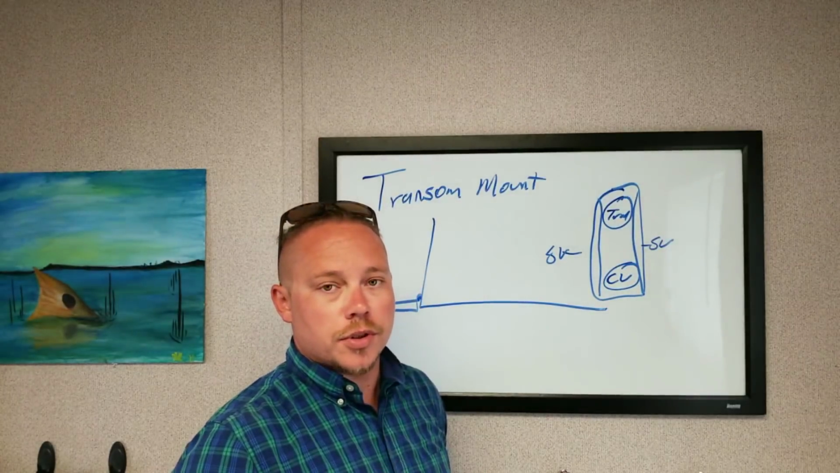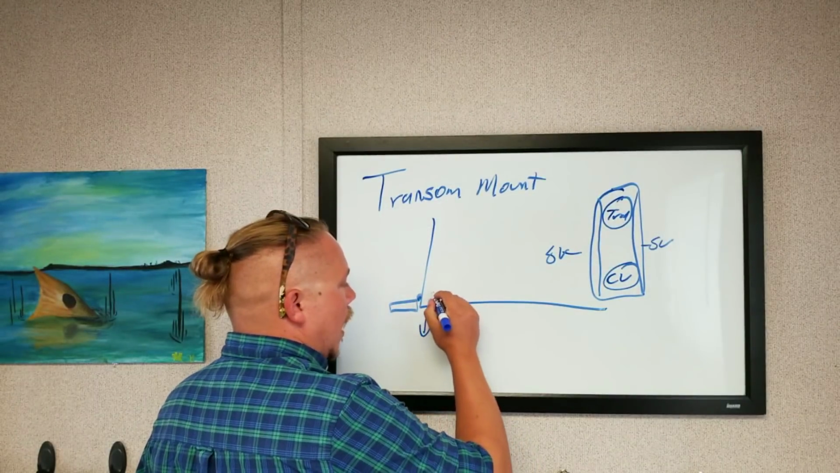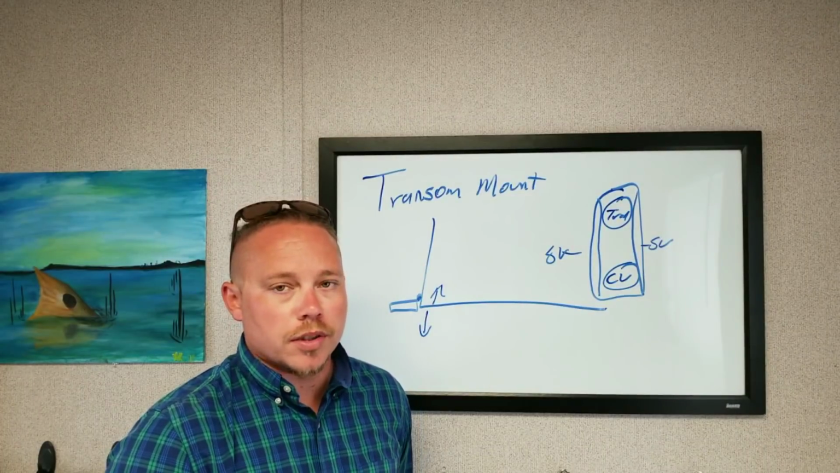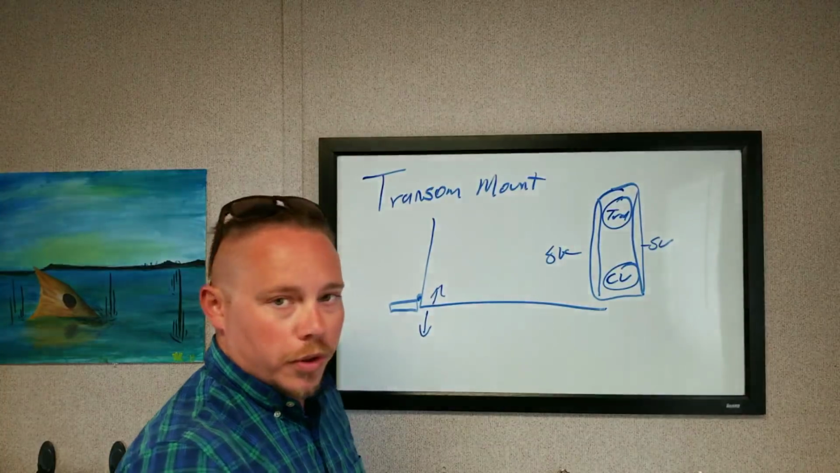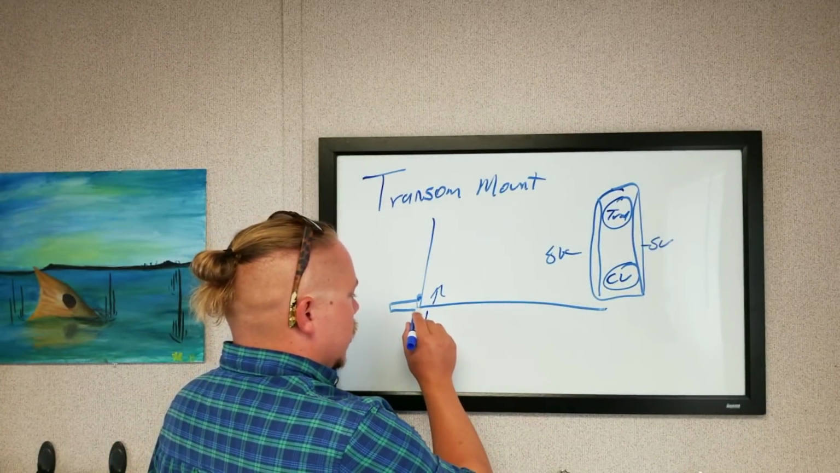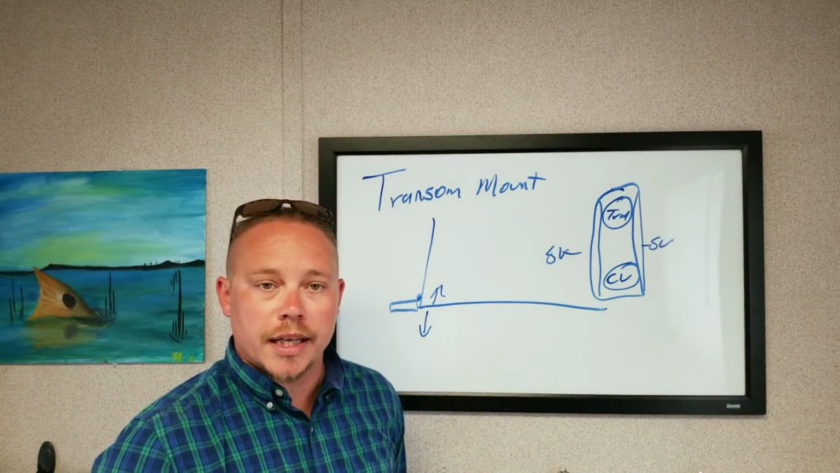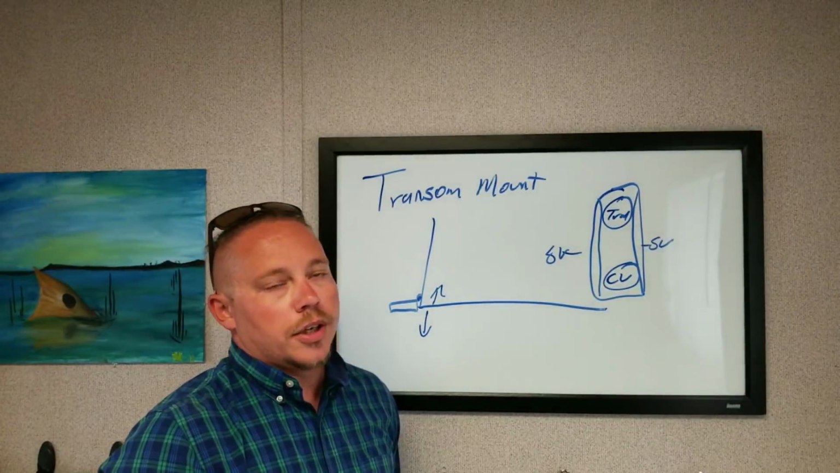Getting your transducer set up correctly as far as how deep it is or how high it is on the hull makes a huge difference as to how well it's going to work. So you really need to take some extra time, work through this, make sure it's right. You want the bottom line of that transducer to be just a tiny bit below the hull, just a little bit. So when you're up and running, you're on plane, you're not cavitating.